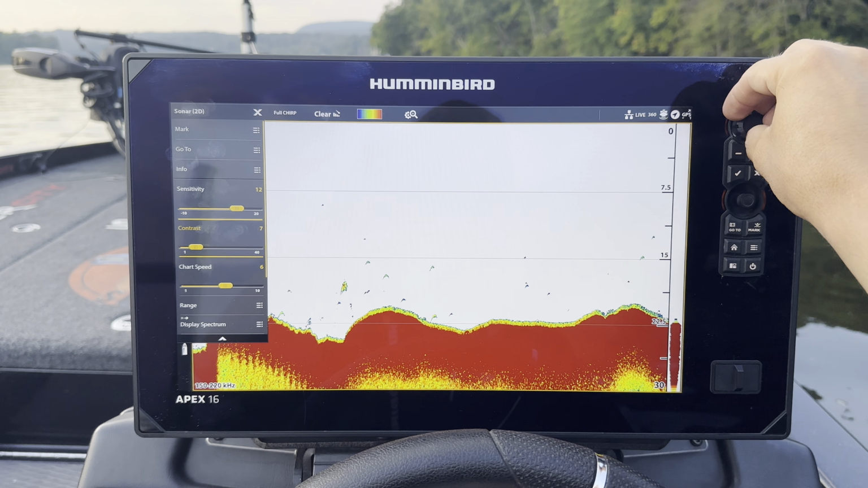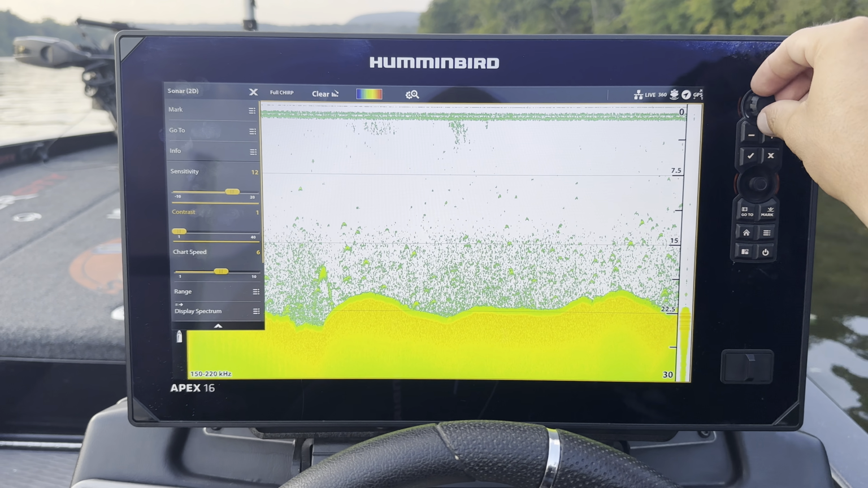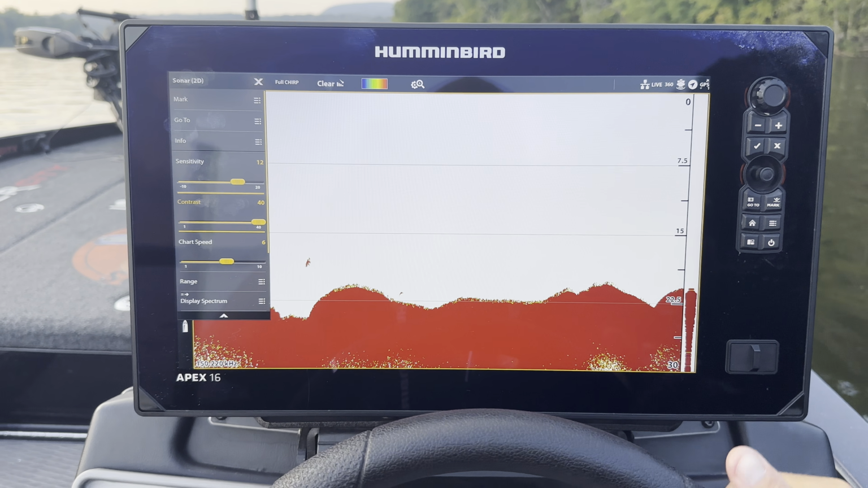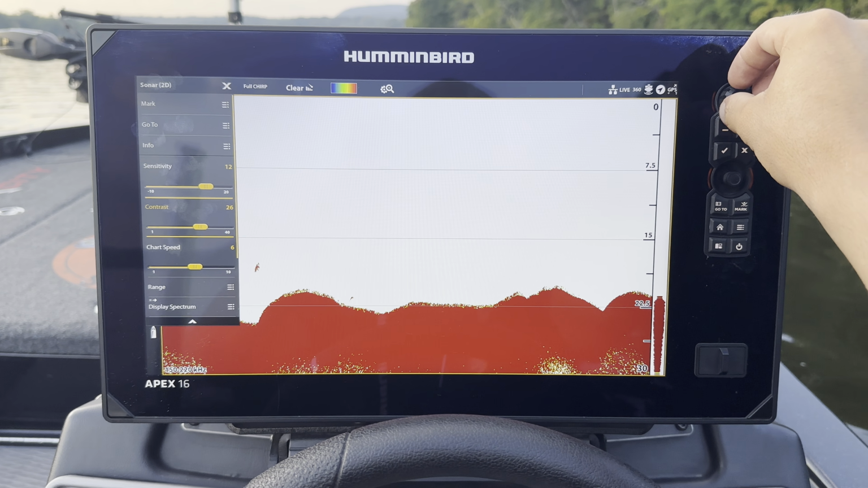Let's look at the extremes again, right? So we go down to 1. That's gonna be really washed out. And let's go all the way up to 40. And you just basically get way too much contrast, way too much detail, right?